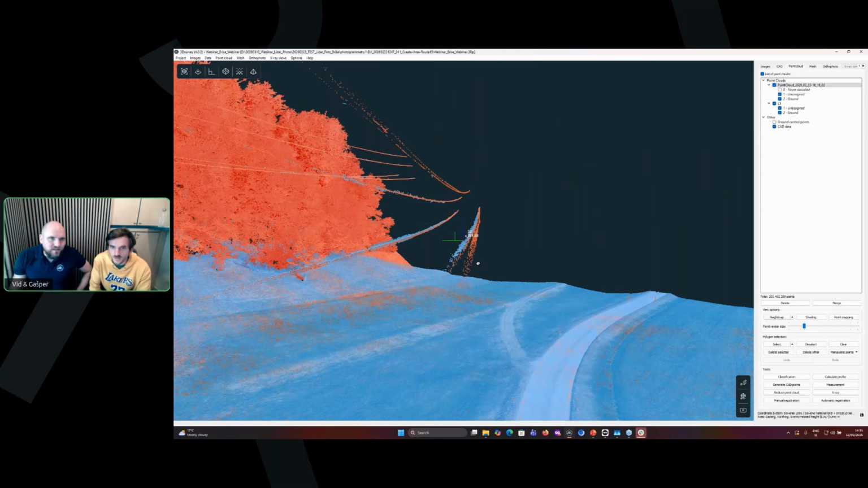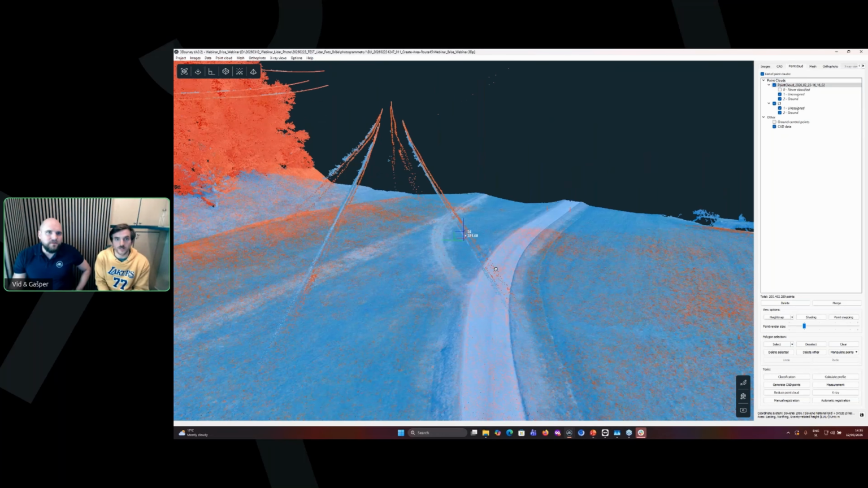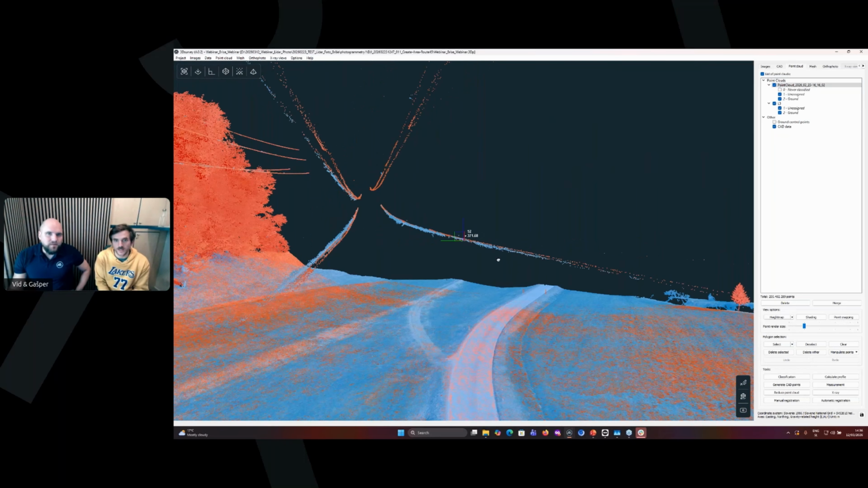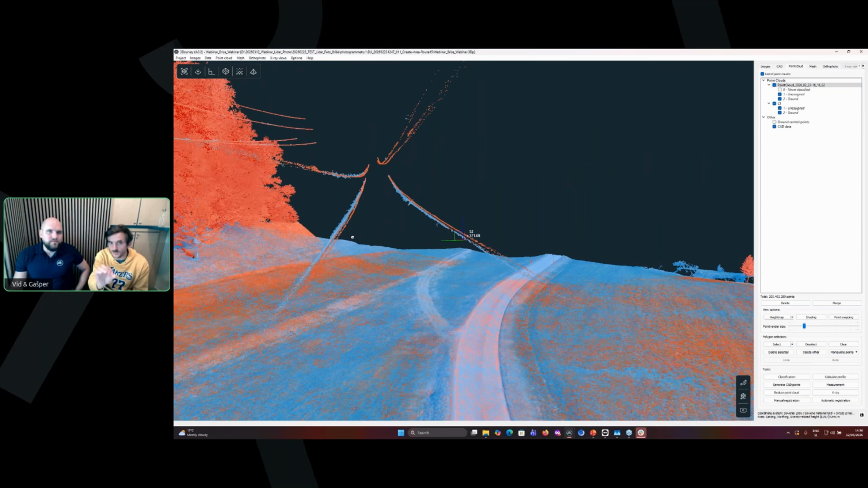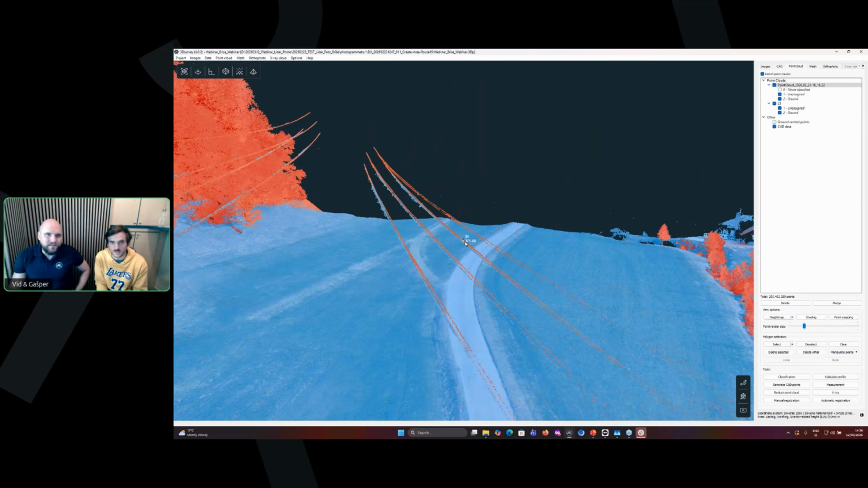Maybe we had some wind, when it goes in one direction and another, it's possible. But this is so close, it's a few centimeters. I think it's so close that it doesn't matter.